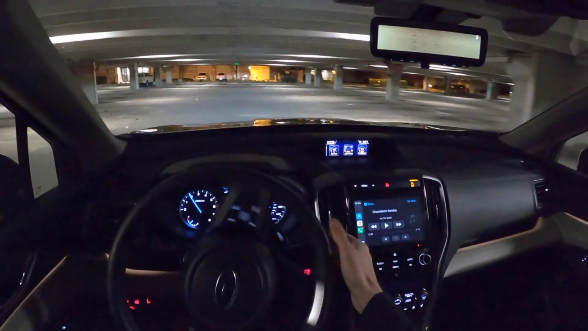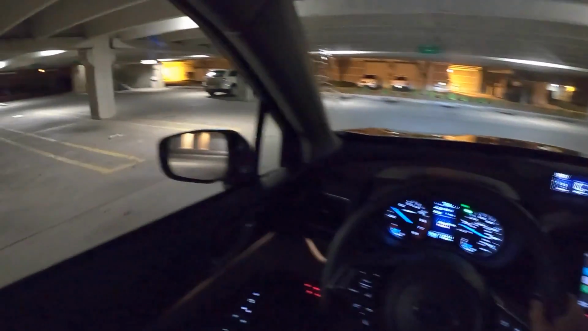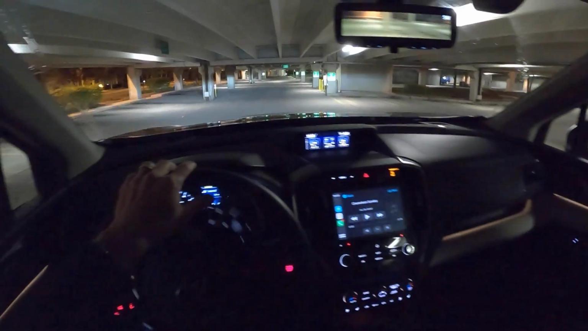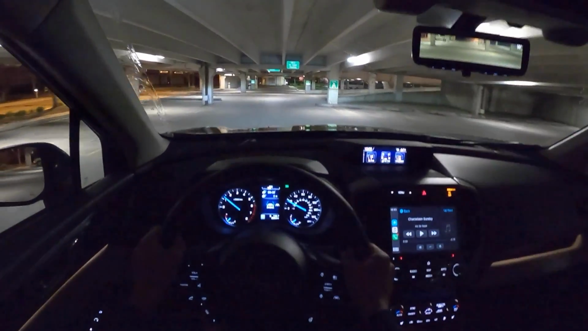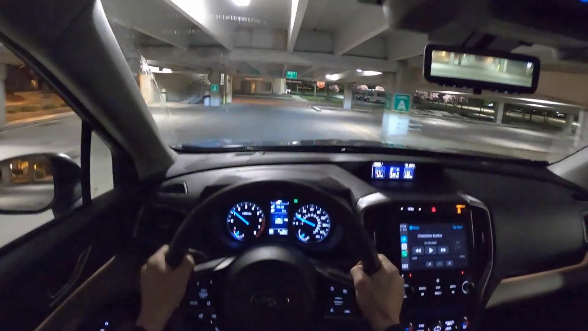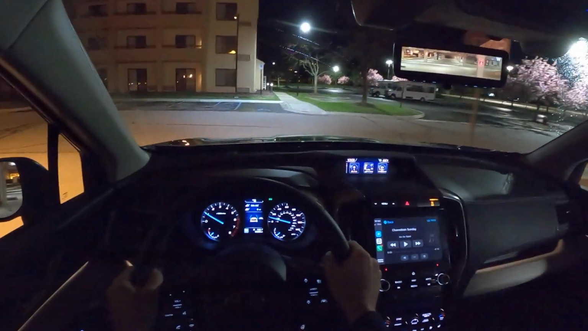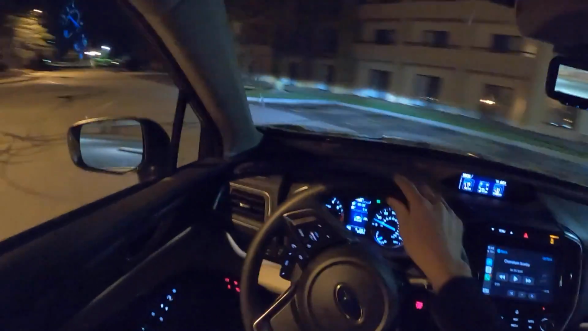Gear selector feels a little bit cheap, but not a deal breaker by any means. And it does drive a little bit smaller than a lot of vehicles in this class. For a 3-row SUV, this doesn't drive that far off from some of Subaru's smaller crossovers and wagons.